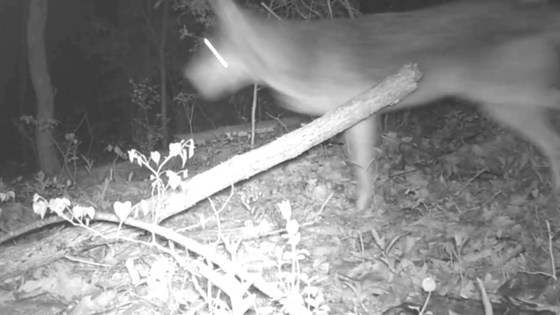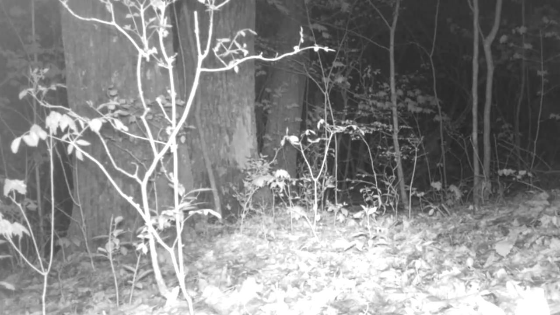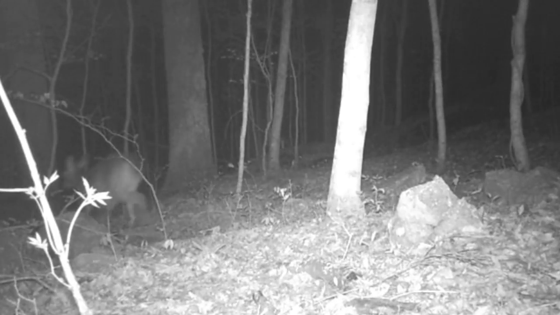And here's one with one leg missing. Filmed him a few weeks ago. He's getting around awful good with that one leg missing. But they're always following this pack of deer around, this herd. These deer are always on the move in these ridges. And they're heavy with fawn too. I figure about a month they'll drop these fawns.